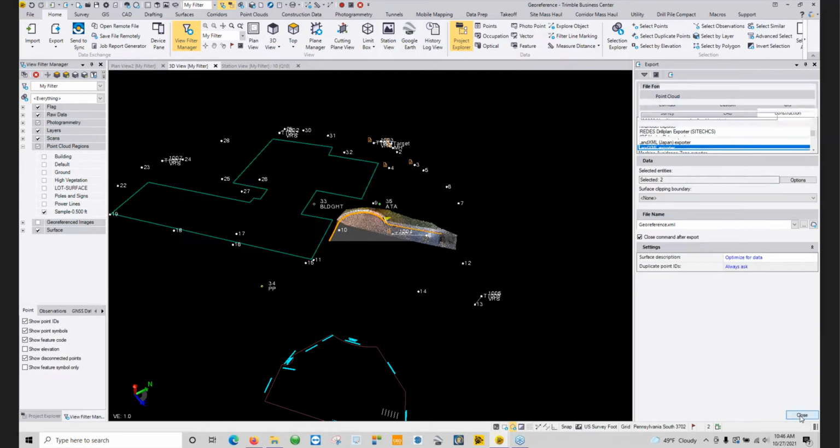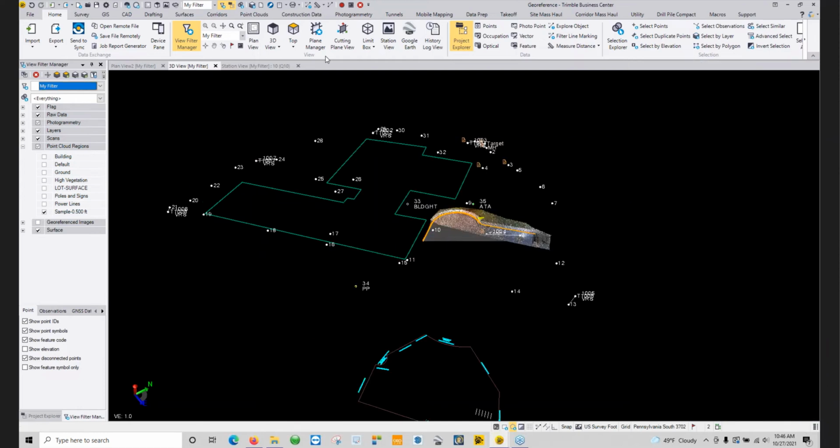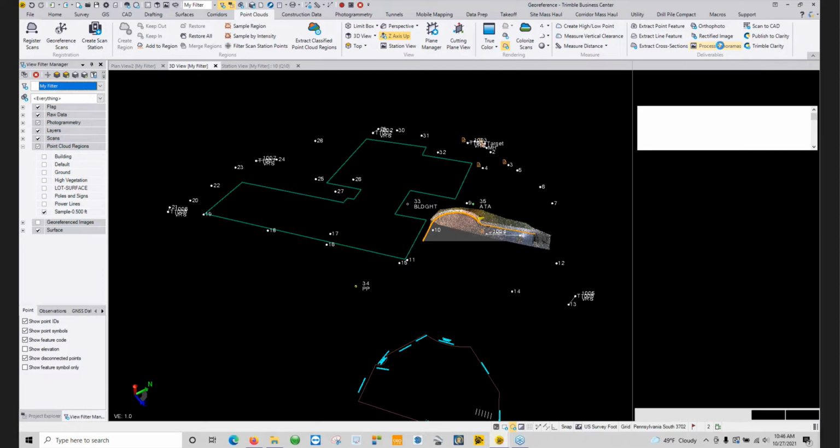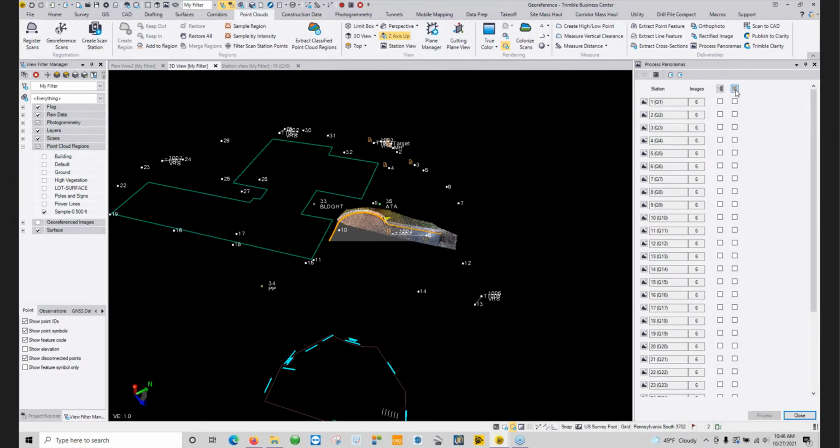The other thing that I think is pretty neat inside of here, once again under your point clouds tab, you have an option here for doing what's called processing panoramas. And in process panoramas, it is going to balance the exposure and blur the edges in between your images. So it makes it look a little bit cleaner and more polished as far as panoramas are concerned.